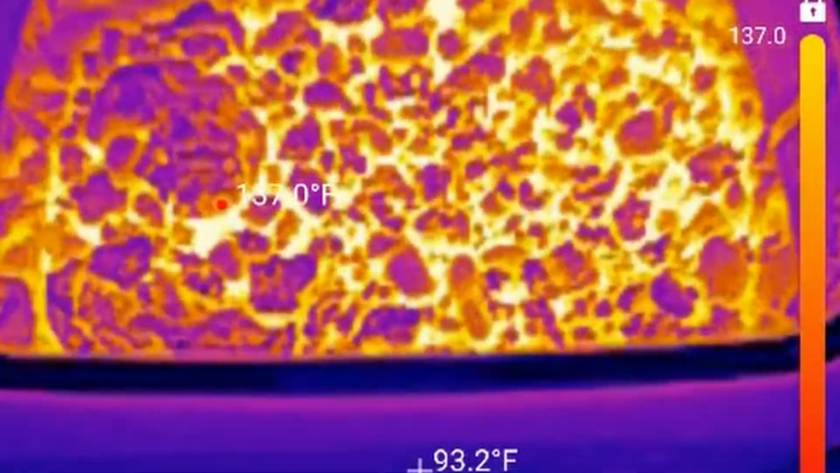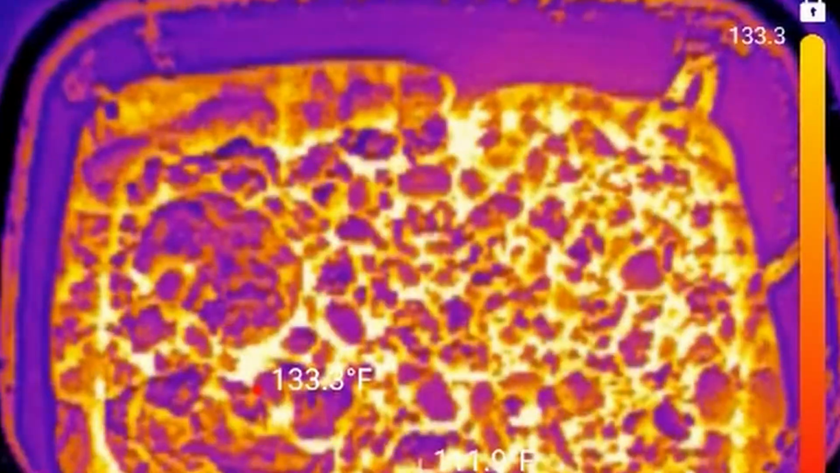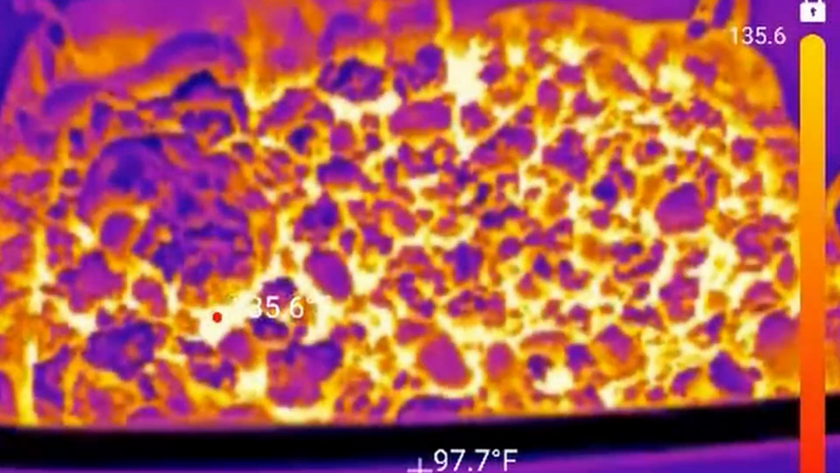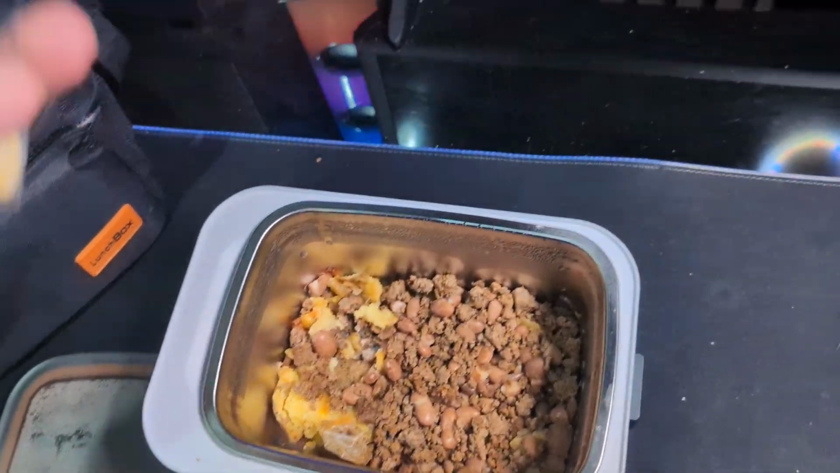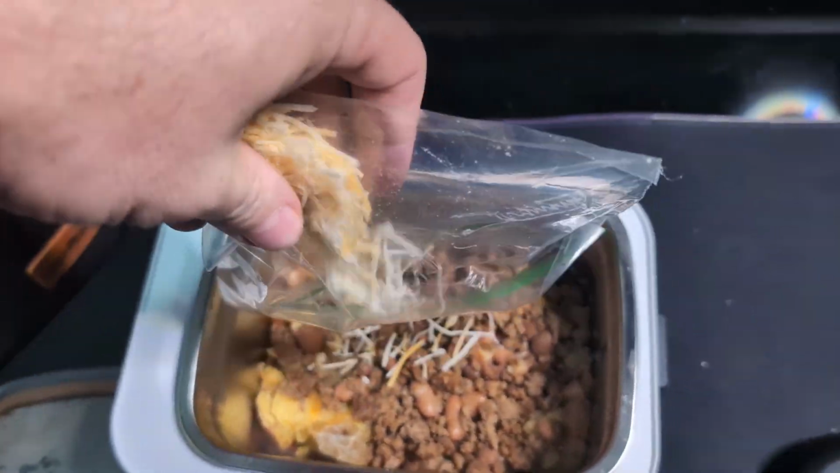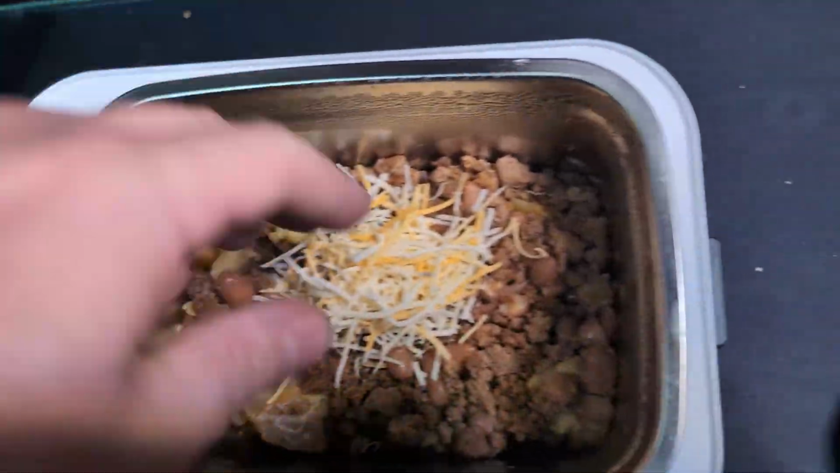I pulled the lid off and I looked inside my meat and that was about 137, 140 degrees inside of there. So that was nice and toasty after 15 minutes. I grabbed that cool bag of cheese from that top section and I sprinkled it on top of my meat, my beans, and my potatoes.